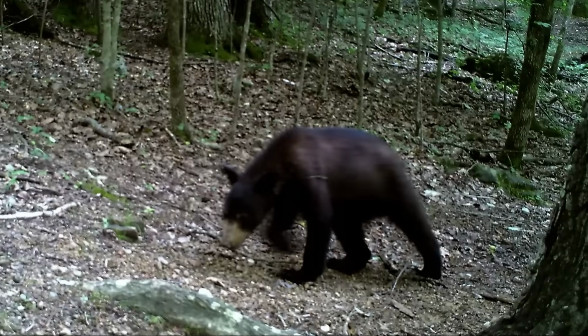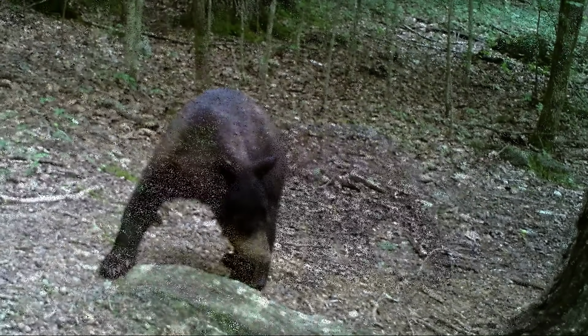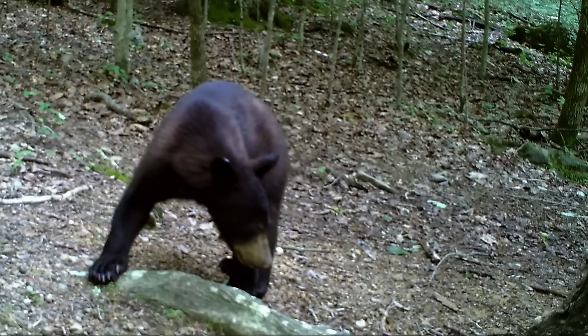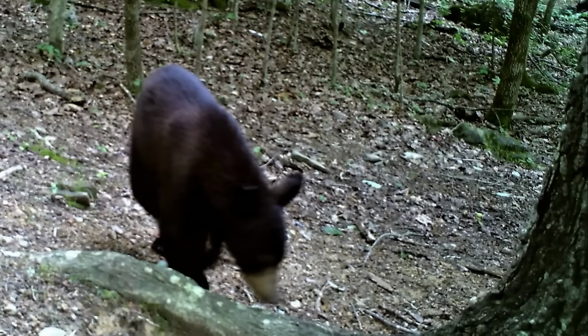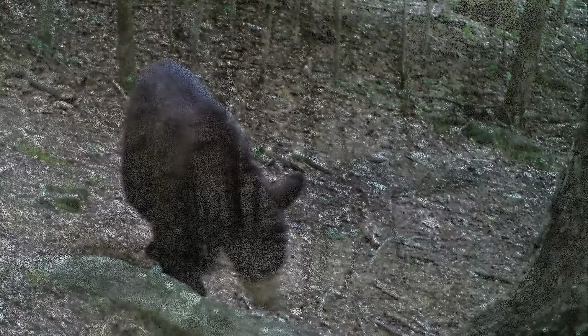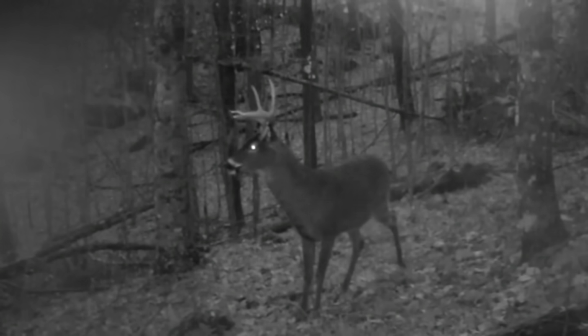And everybody asks me, you ever see a bear? Well, yeah, bears come through here every once in a while. I've got pictures of them, but they don't stick around. They come in and they move on. And that's a good thing, in my opinion. They could be a big menace. Some nice pictures.